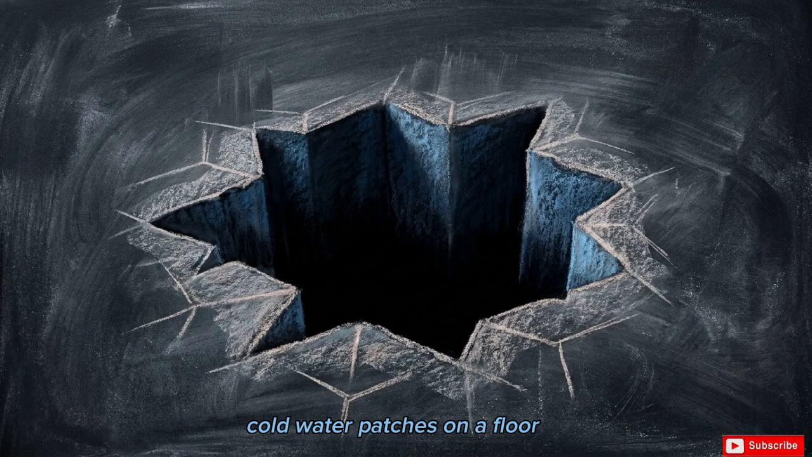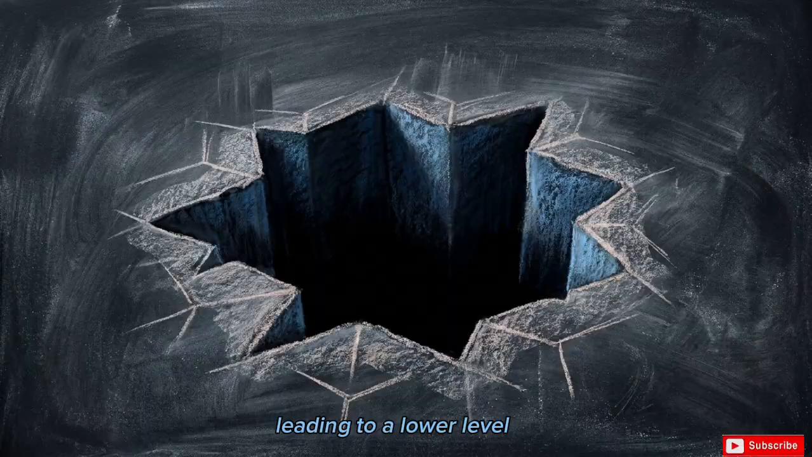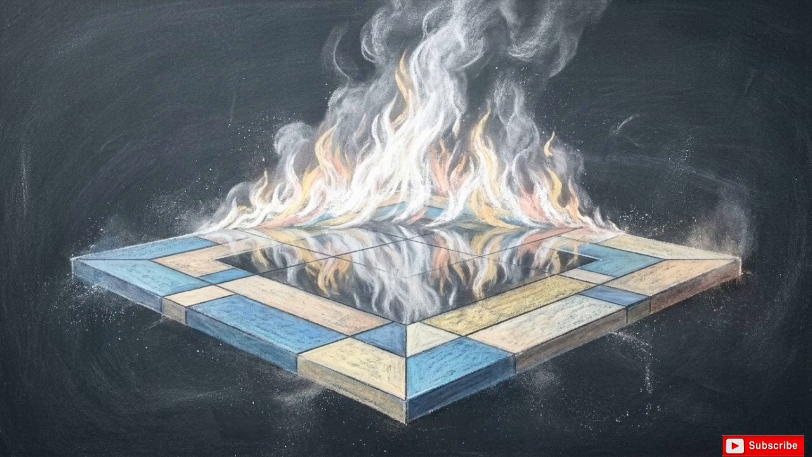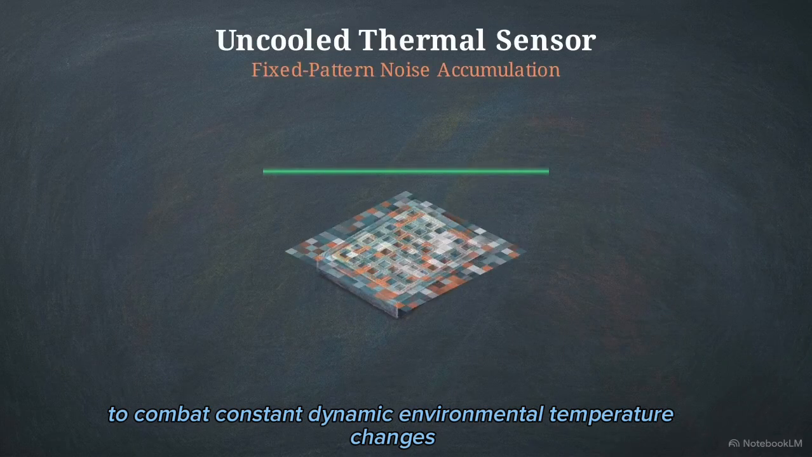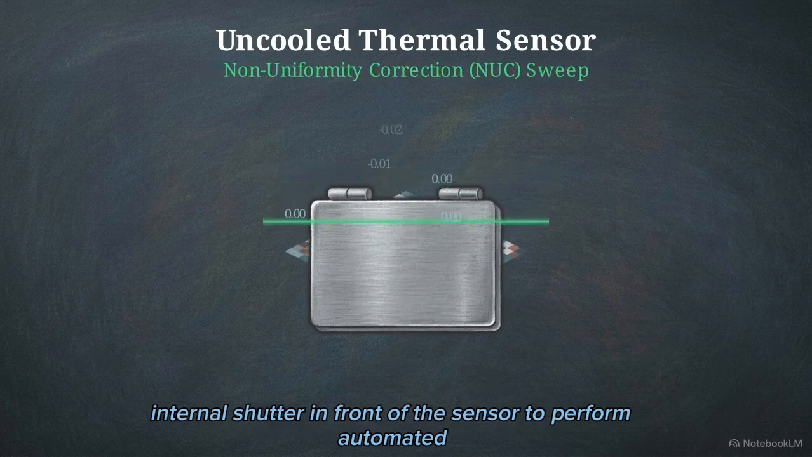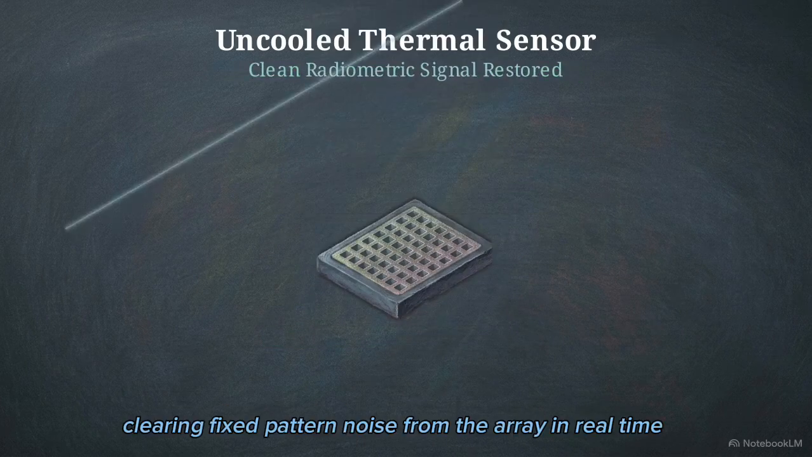Cold water patches on a floor can trick operators into seeing false holes leading to a lower level, while smooth, wet surfaces can reflect ambient fires, masquerading as structural hotspots. To combat constant, dynamic environmental temperature changes, these cameras drop a mechanical internal shutter in front of the sensor to perform automated non-uniformity corrections, clearing fixed pattern noise from the array in real time.